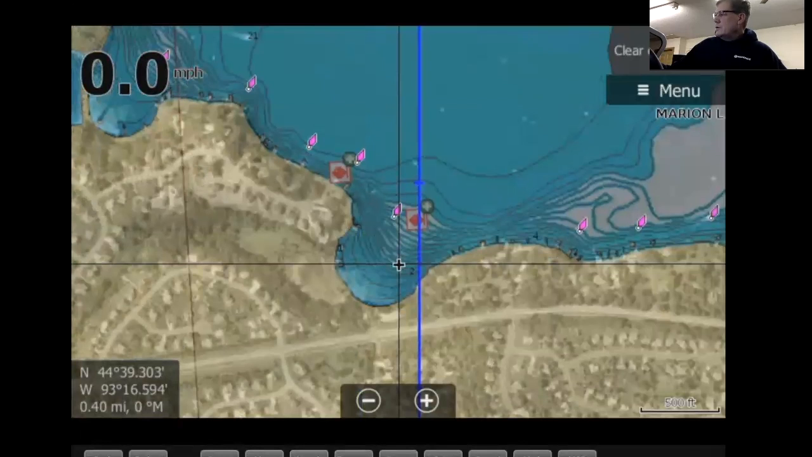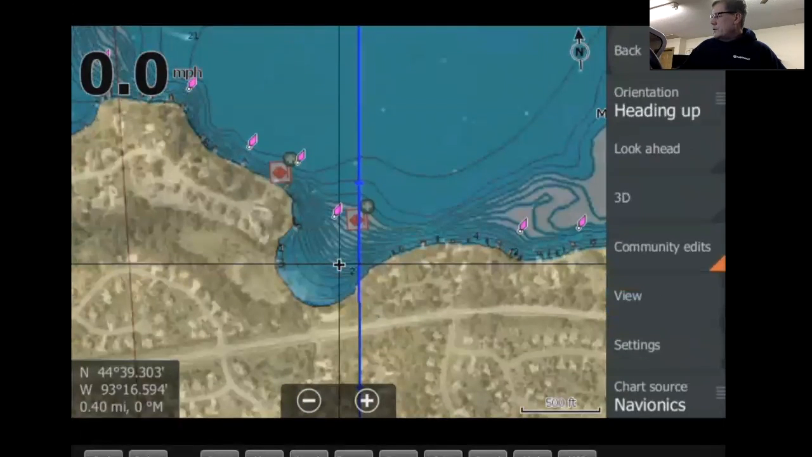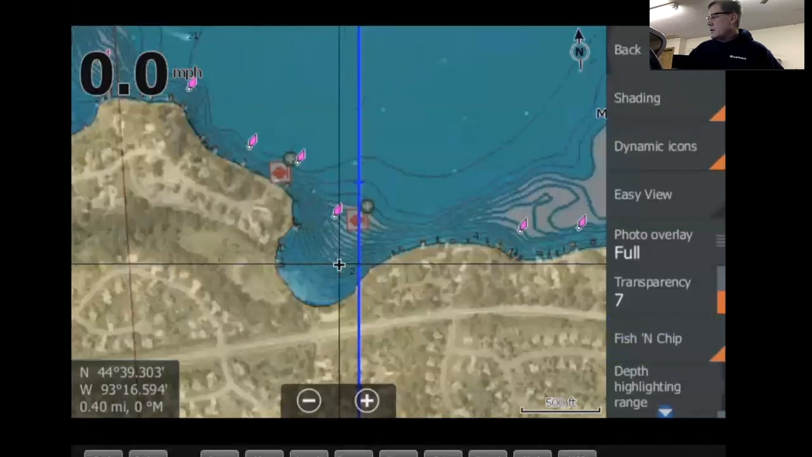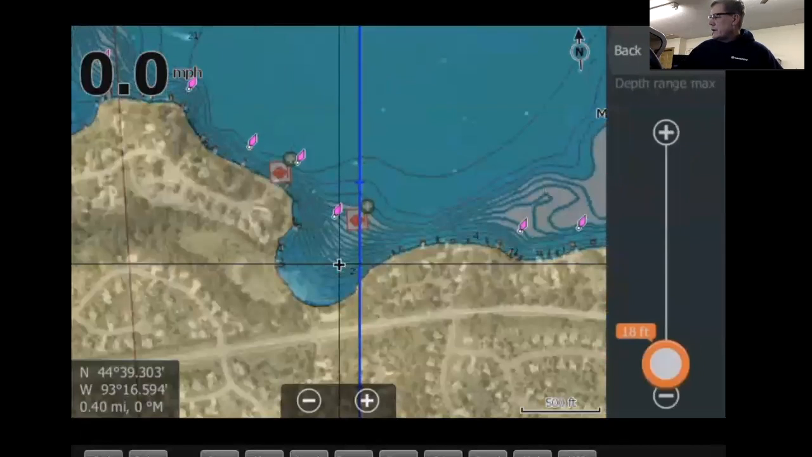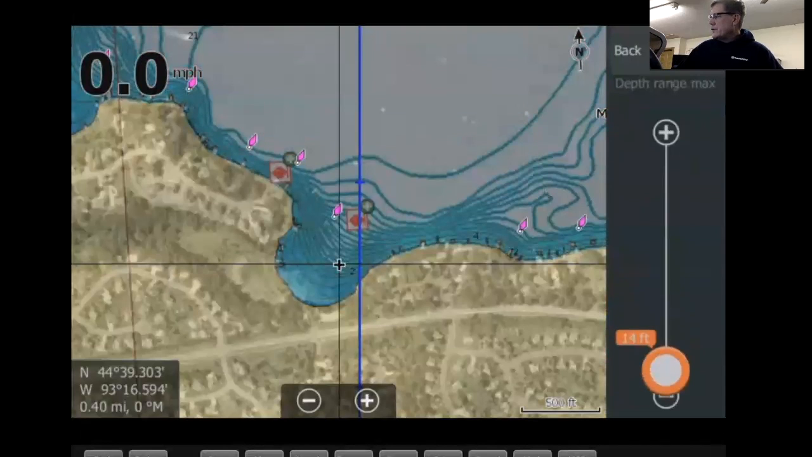What you got to make sure you do is turn on your view. You got to make sure you turn on your fish and chip. If you notice on this lake here, it's the most current data, if you want to call it that. Depth highlighting, depth shading. What this will do is you can highlight a depth around the edge of the lake. So for example, on this lake right here, it's pretty shallow. But you can see it's not more than 36 feet deep.